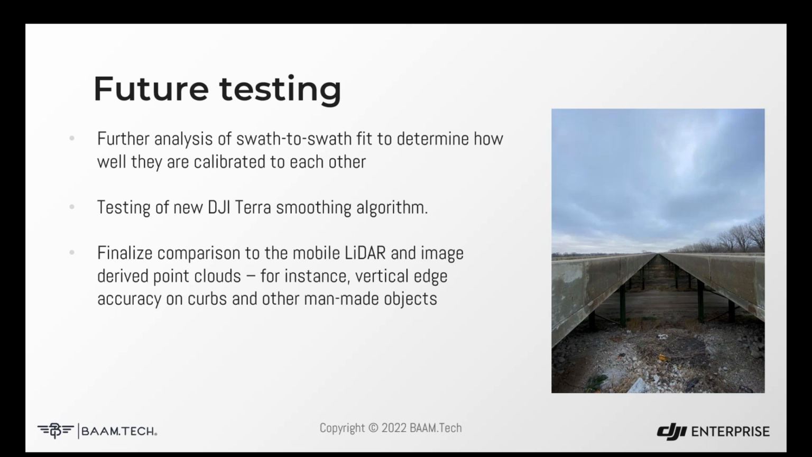Initial results look really good. I'm pretty excited about it. And then finalize our comparison with some of these other technologies from the mobile LiDAR system. And then when it comes to precision, there's this vertical edge accuracy on curbs and other man-made features like that that have quick, small vertical separations that I think warrant some additional work.